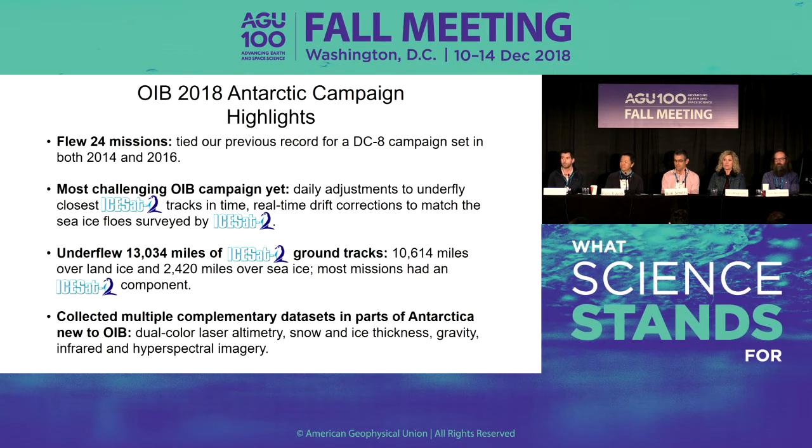For some of the ISAT-2 underflights that we endeavored to do, we wanted to fly them very close in time, within a couple days of an ISAT-2 orbit in a given geographic region. And in order to achieve that on a daily basis, we're redesigning our flights to find the nearest orbit and then stay within the same geographic region, have the same scientific objective. And we achieved that on several occasions. So we were happy with that. That was challenging. Normally our missions are static before we begin the campaign.